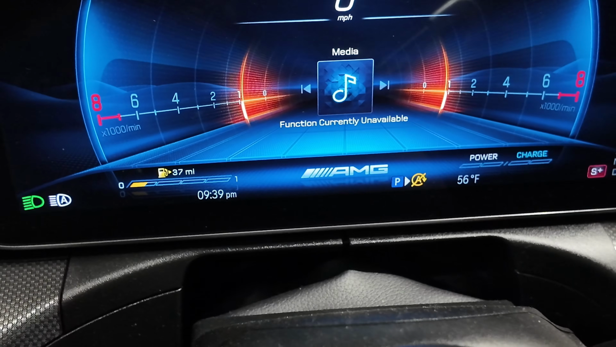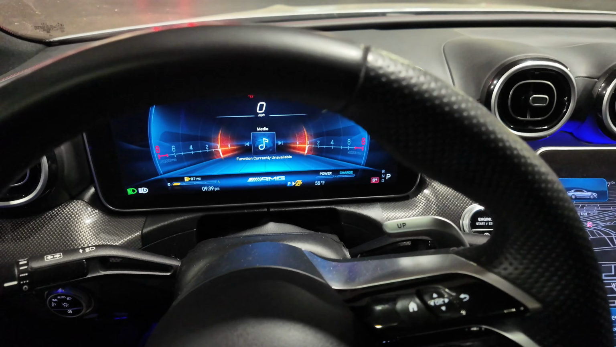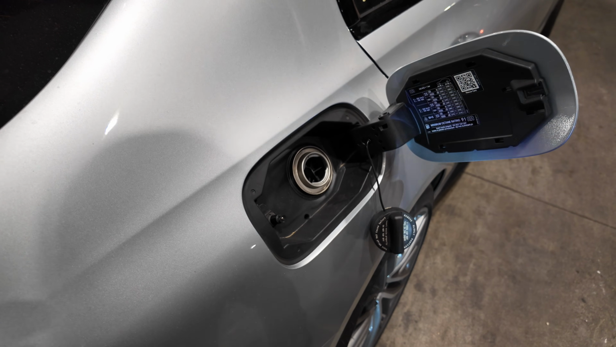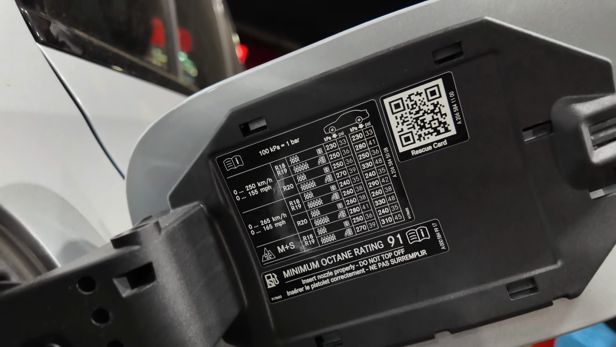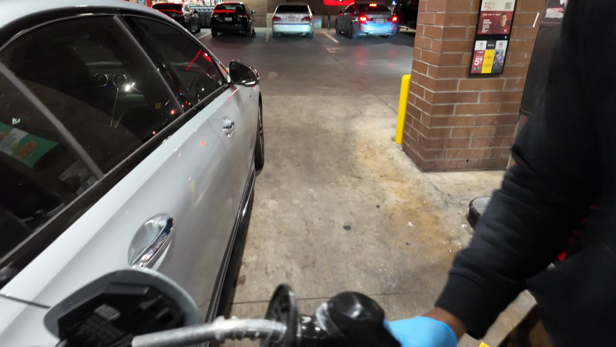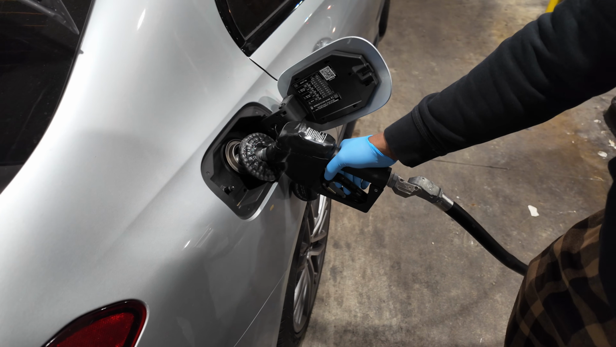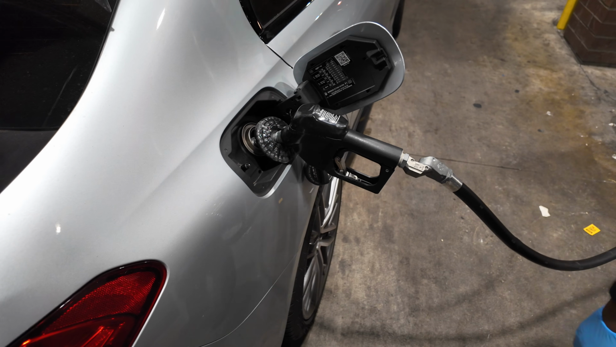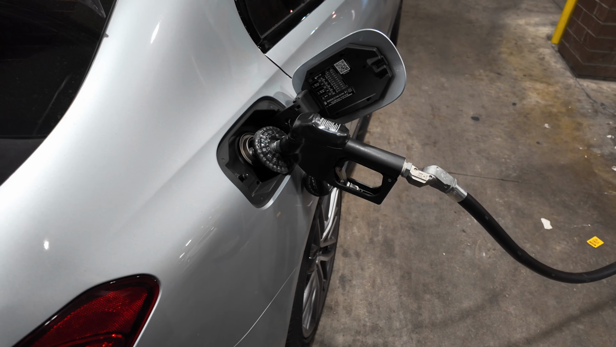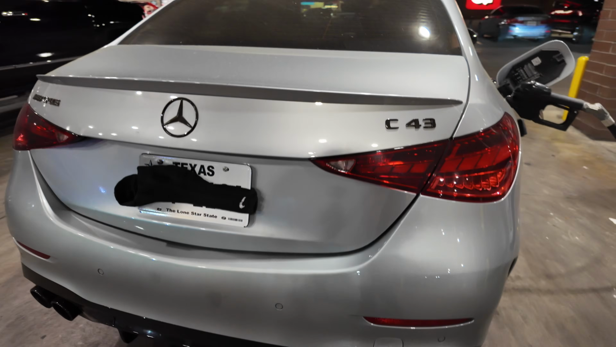Your boy low on gas right now, so we about to see how much it costs to fill up. Yeah, we got to put 93, nothing but 93. Yeah, I gotta use gloves because I don't trust these dirty people. The mud be dirty, bro. I'm just saying. So let's see how much it take to fill up.